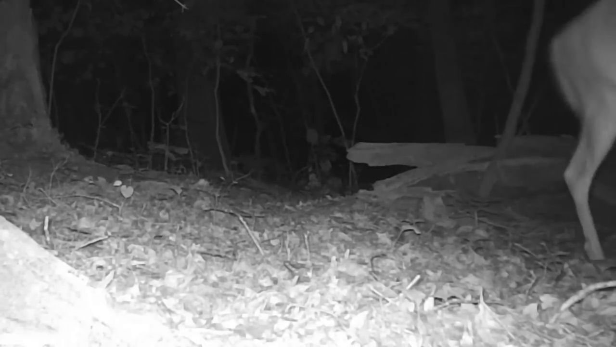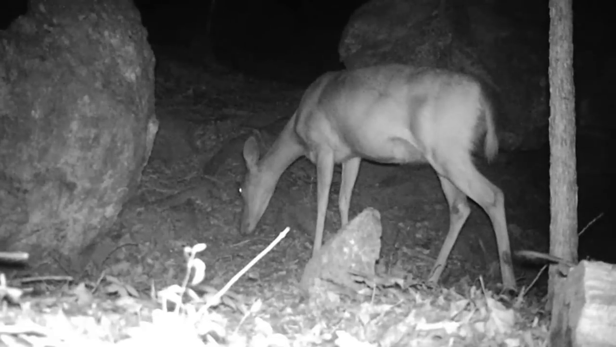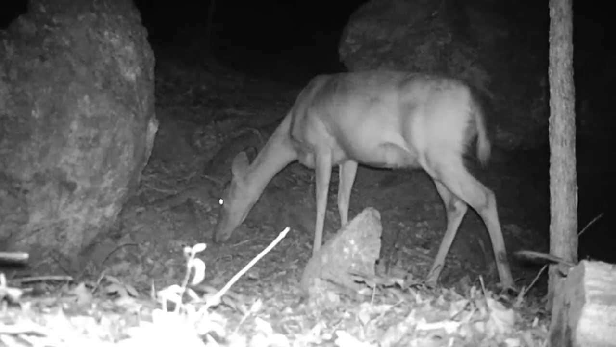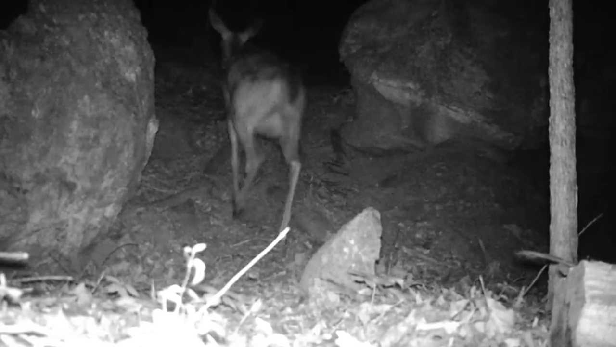These deer just browse at night, just like they do during the day. And there's the little triplets following Mom around, middle of the night. And a fawn in the background of the stump, passing through. And at the cut at night, they use it at night just as much as they do during the day.